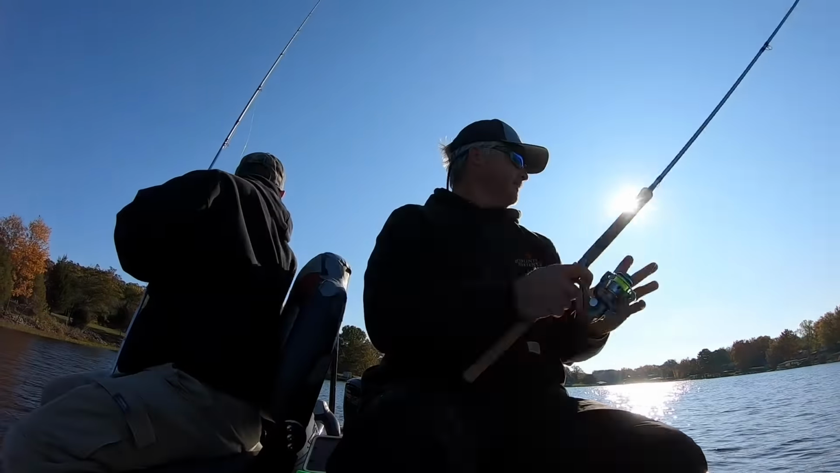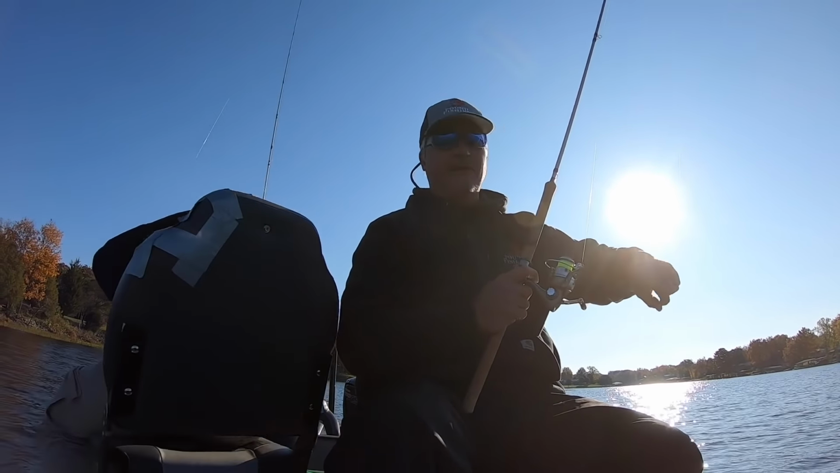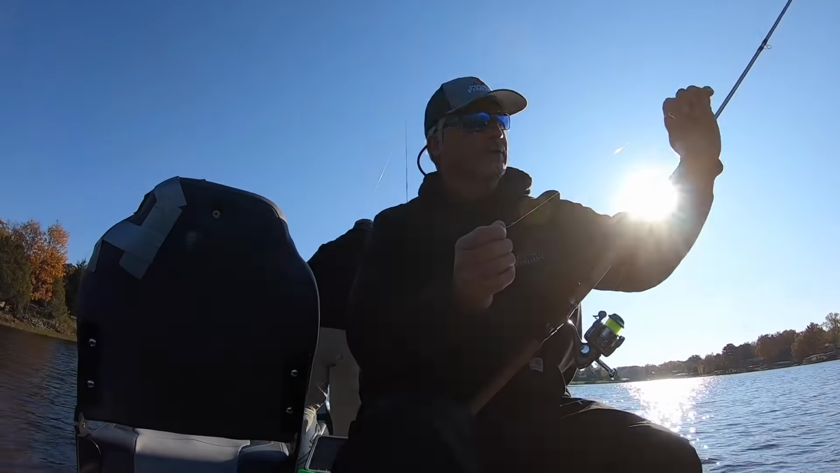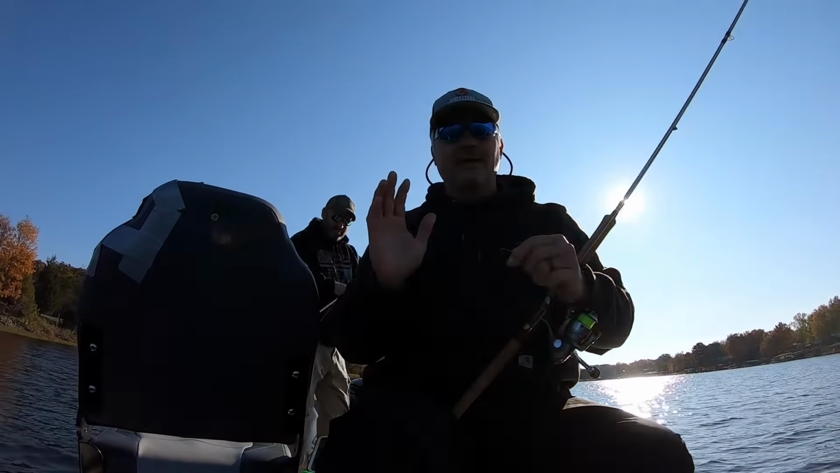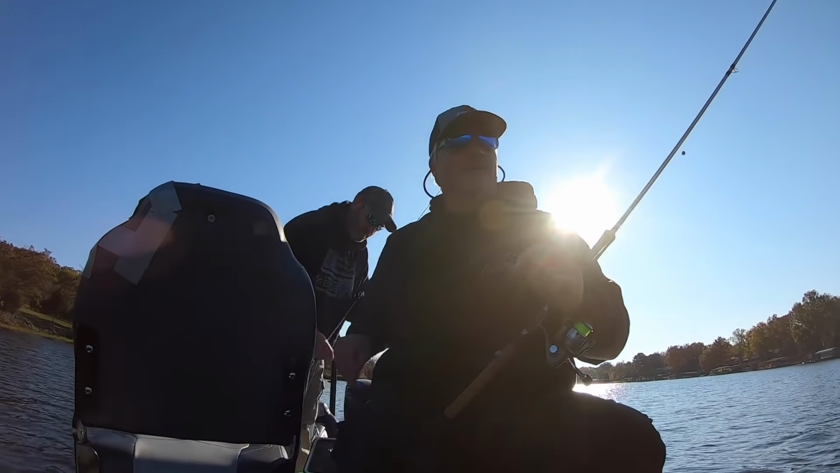It's gonna be a great day today, folks. We got water temperatures right now sitting at 55 degrees. That's perfect for the fall transition. These fish are moving in. They're starting to school up, and that makes the fishing out here just that much better.